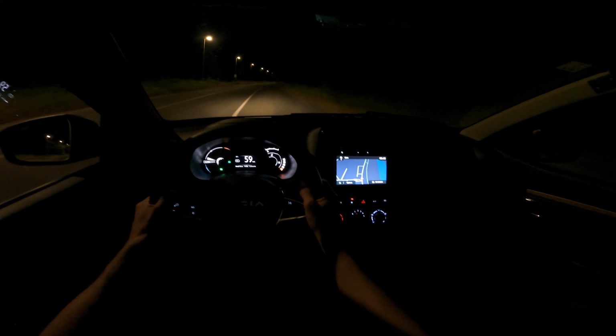Now, there are some cons, of course. Since this is a very light car and everything is hard plastics, there are sometimes, you can hear it now, small rattling sounds.